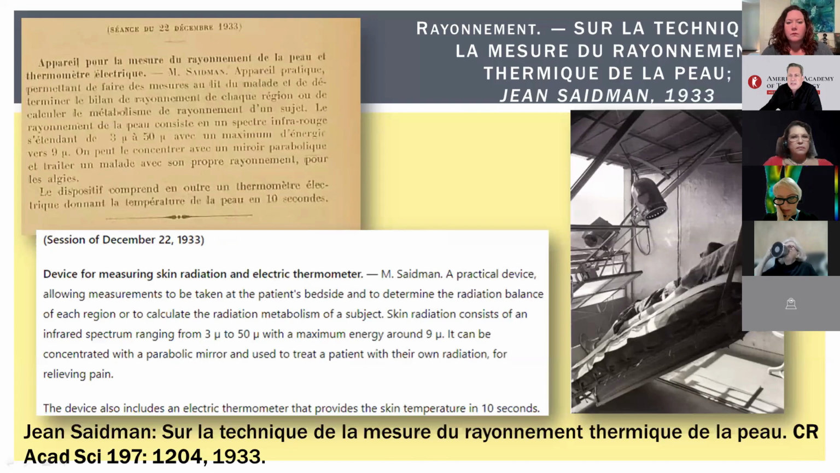Let me share a quick excerpt from Jean Seidman's 1933 publication titled Radiation on the Technique of Measuring the Thermal Radiation of the Skin. He described a bedside, point-of-care device for measuring skin radiation using an electric thermometer or bolometer. It could provide the skin temperature in just 10 seconds using infrared technology. That's right, point-of-care infrared, all the way back in 1933.